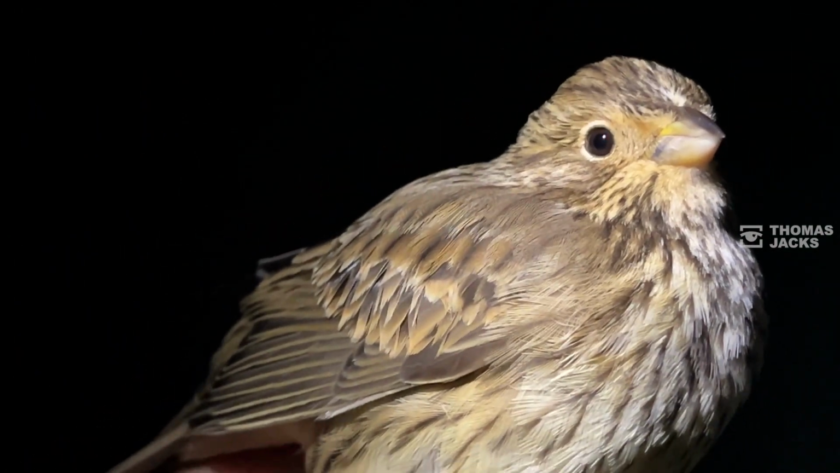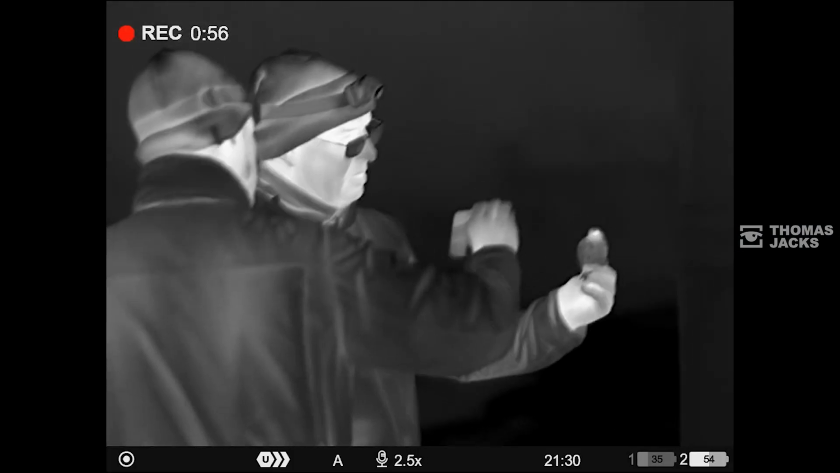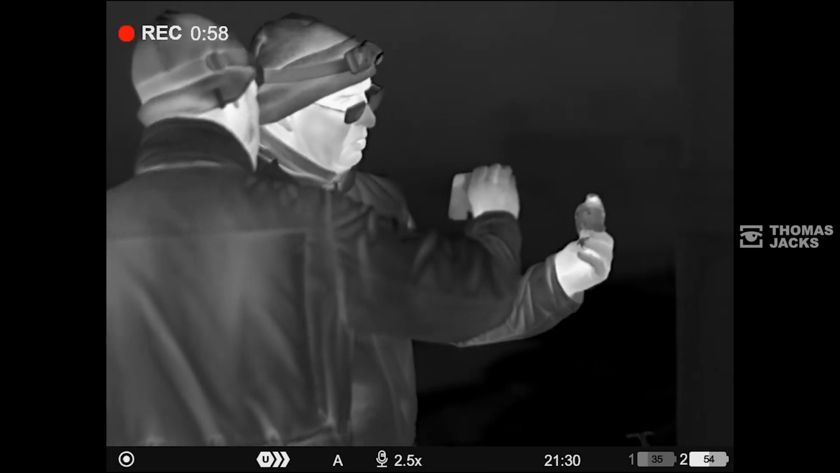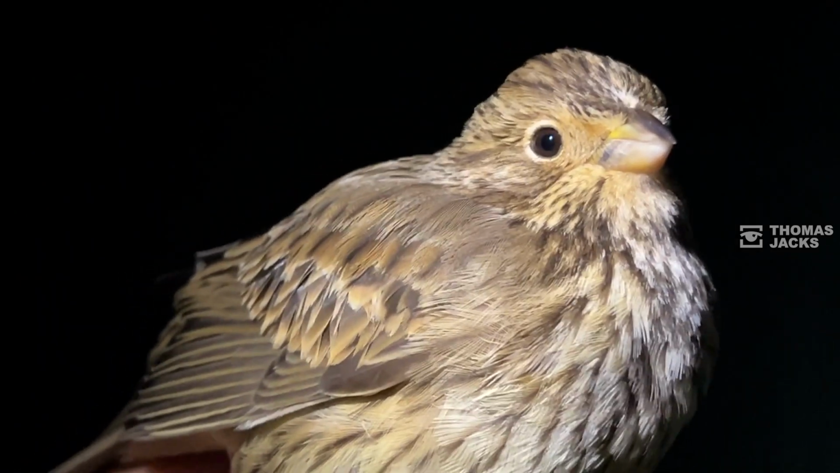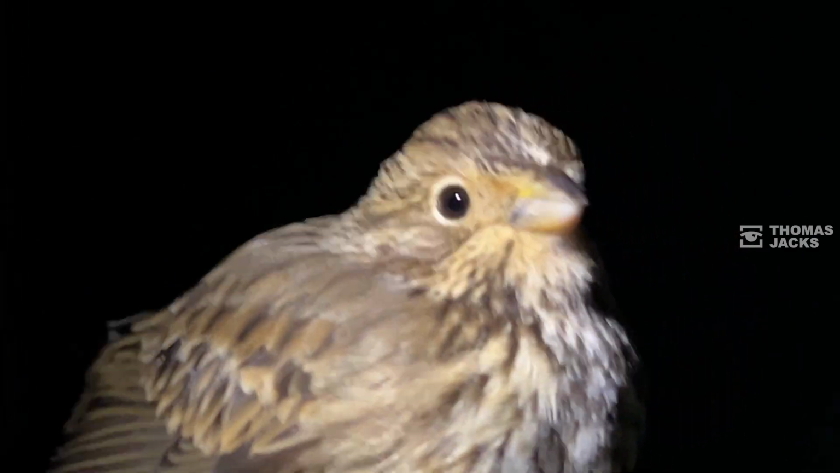Every single one that I capture by dazzling, by thermal imaging, is really important. I'm catching around about a quarter of the corn buntings I'm ringing each year by thermal imaging. So it's got a really important place within monitoring this species.